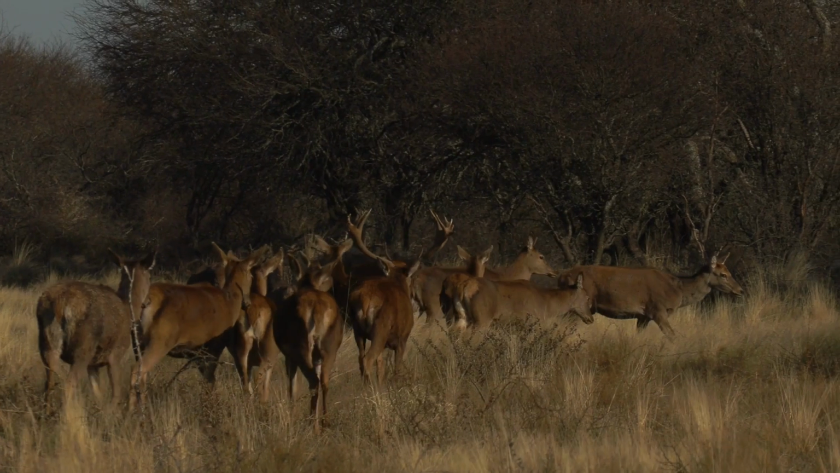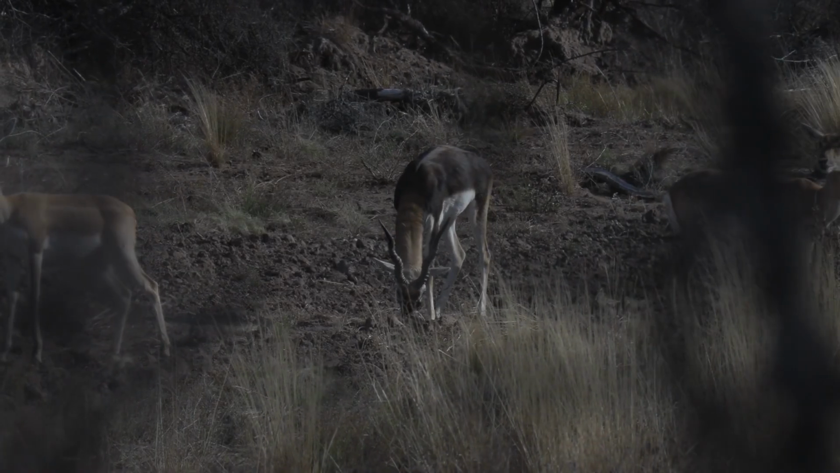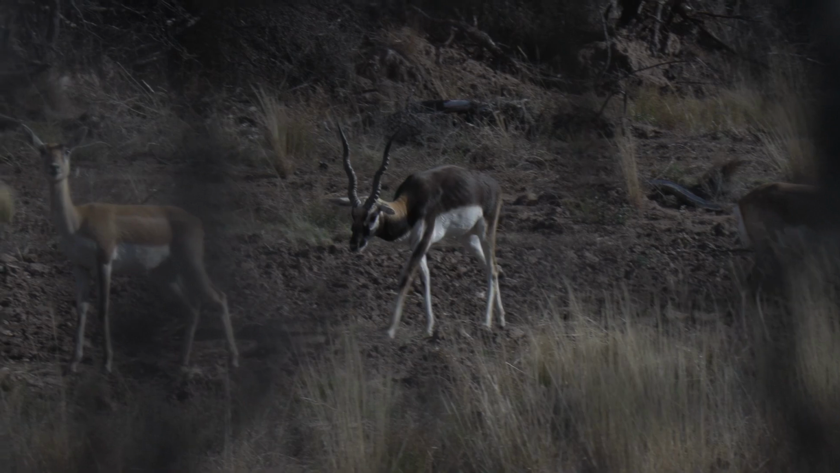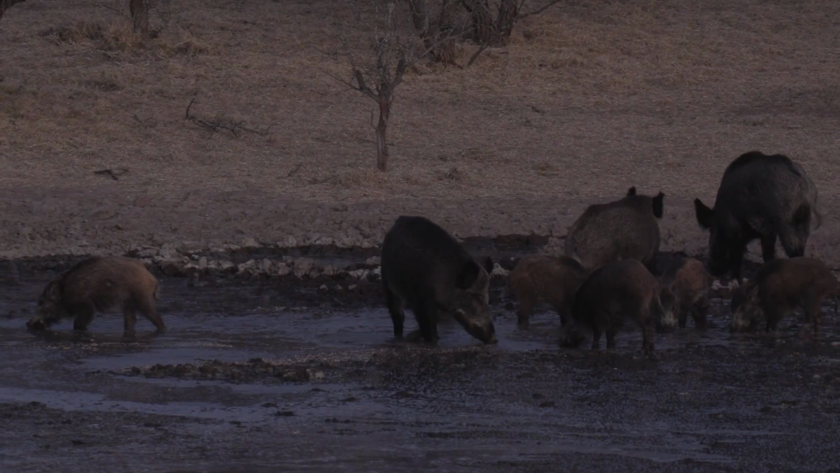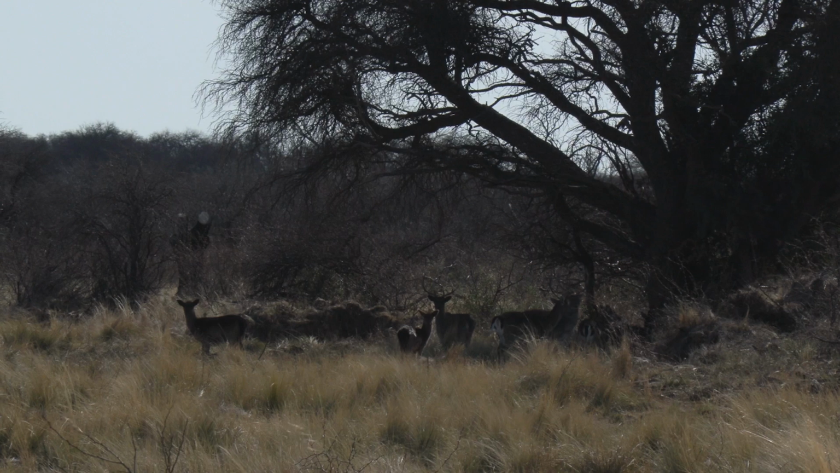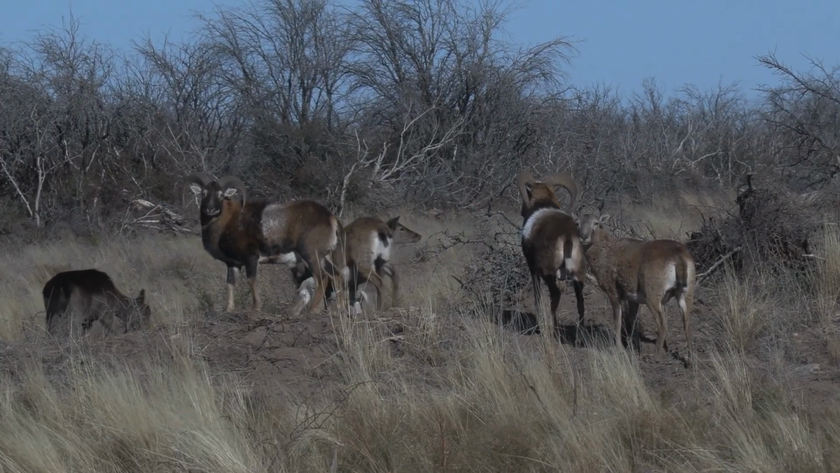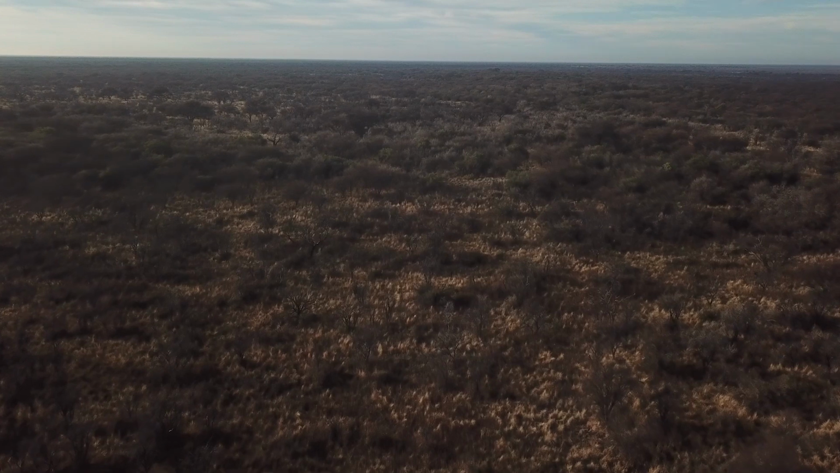What animals have you got here? What can people hunt on your ranch? Here we have some red stags, black bucks, wild boars, really, really good ones, fallow deer, mouflons, different rams, and wing shooting too. Okay, fine. Tim is fascinated to hear how Gustavo runs this operation and how he can expect to hunt boar.